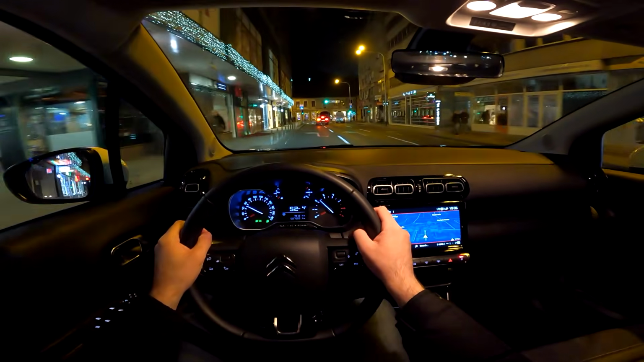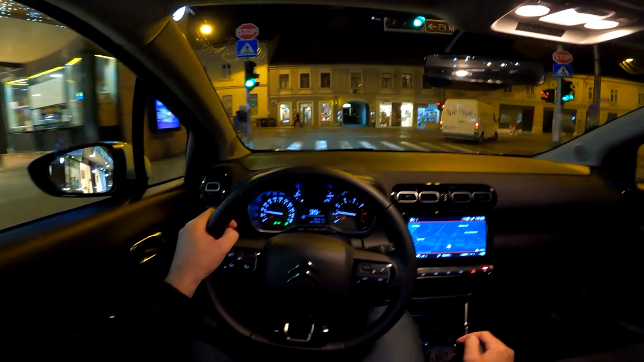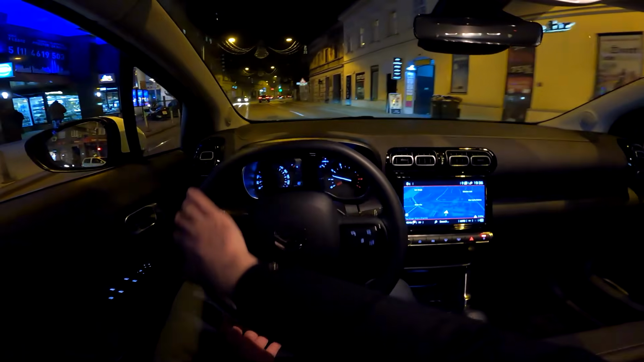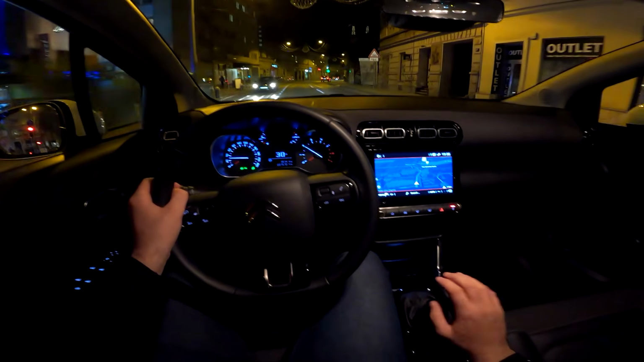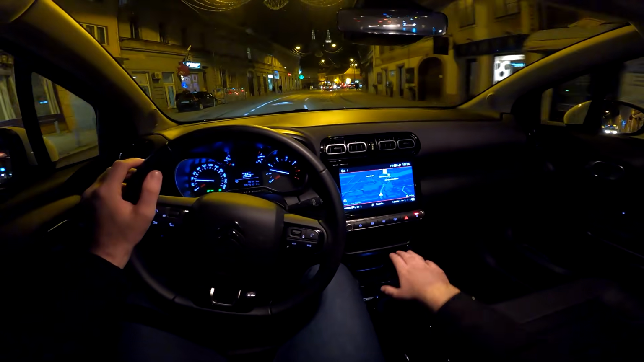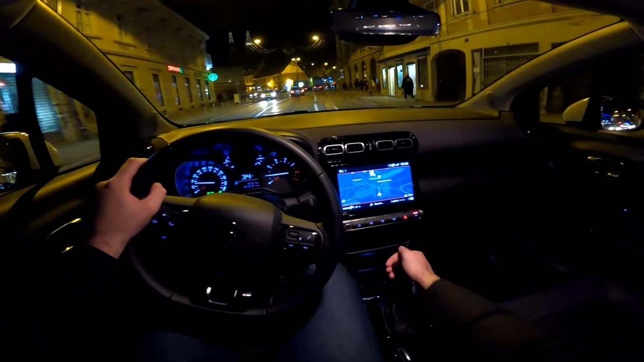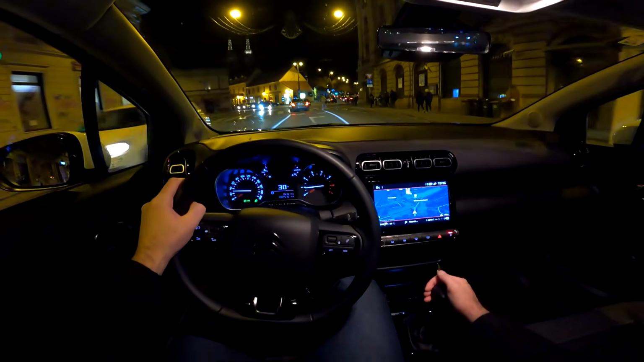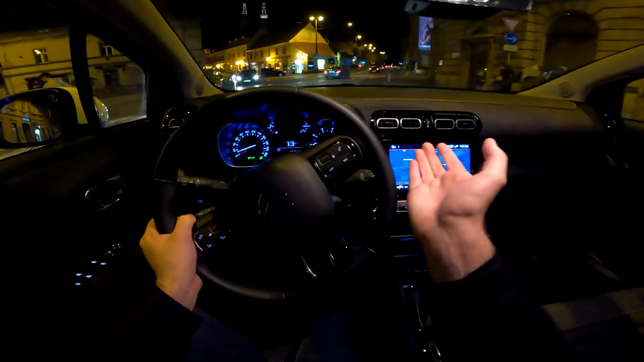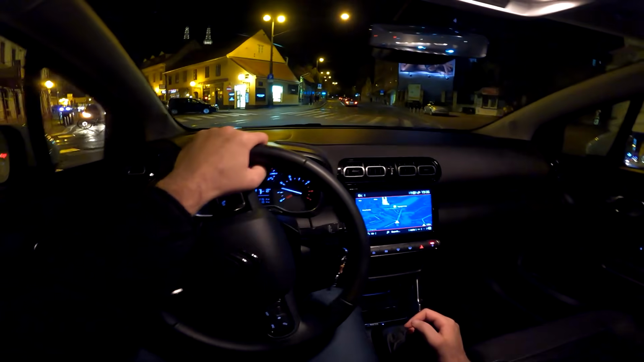And the manual transmission seems like a reasonable choice for this car, and it's really decent. At first it was a bit long, not in terms of the gears, but in terms of the amount of movement that you need from one gear to another. But once you get used to it and you do it really fast, it is really good.